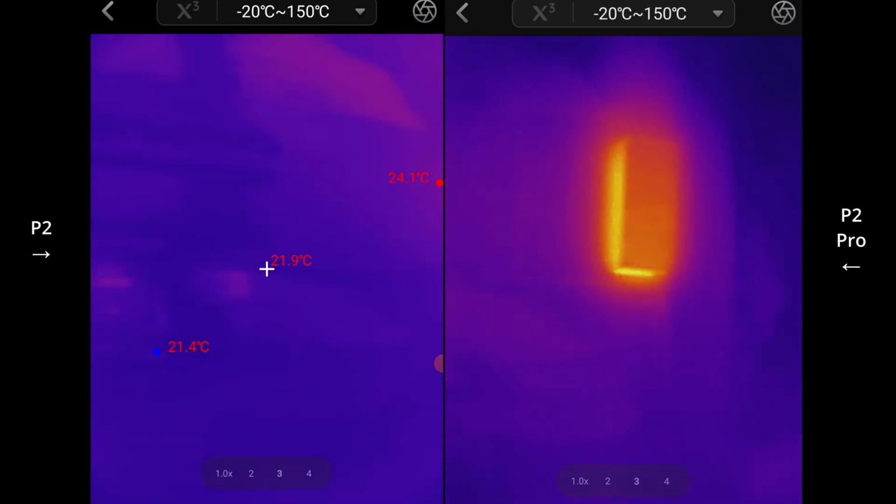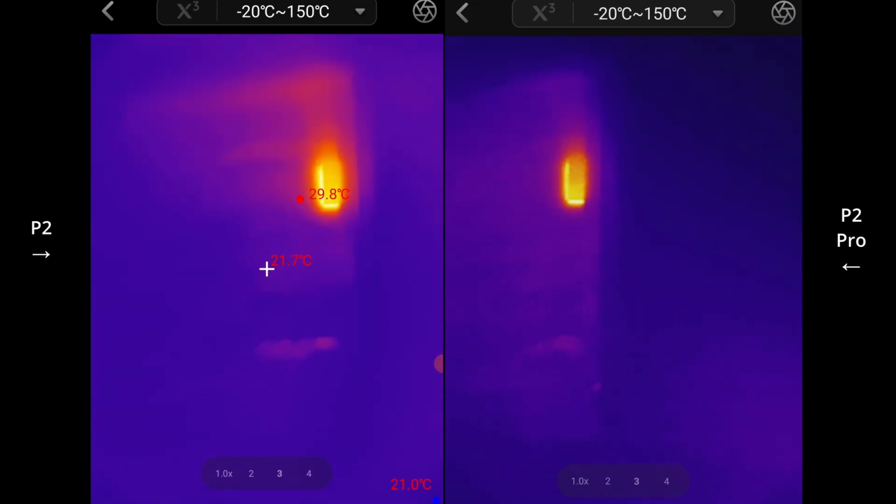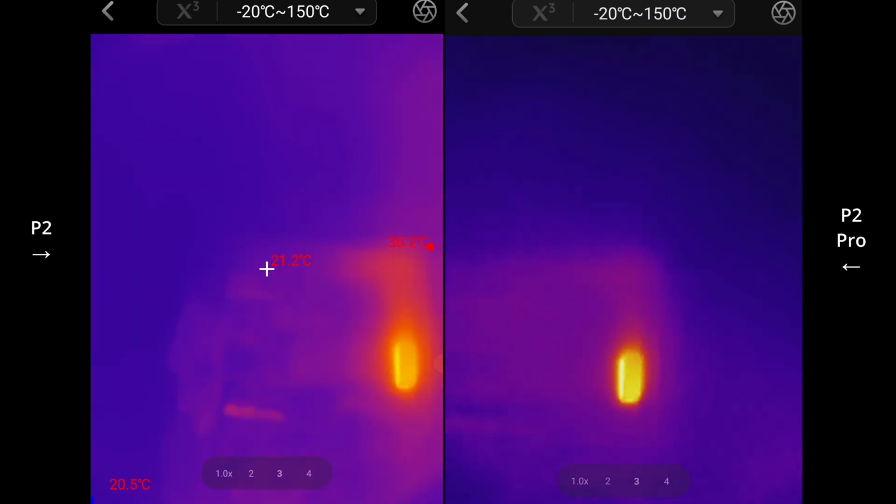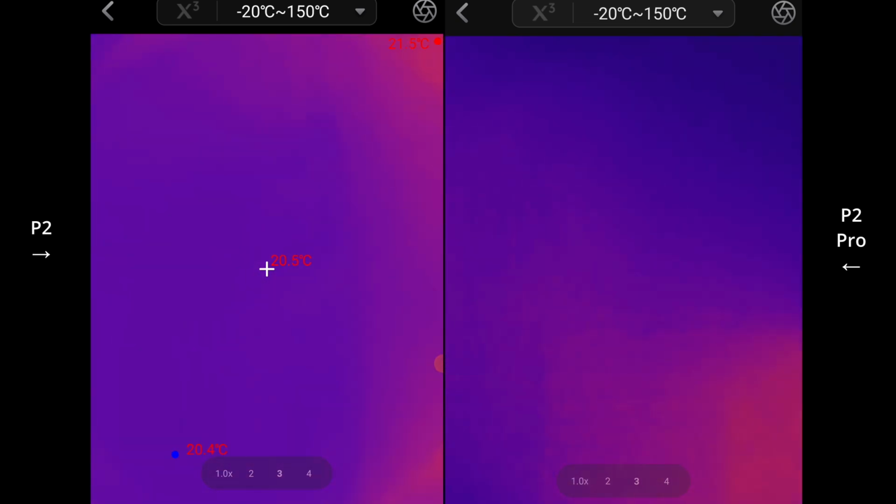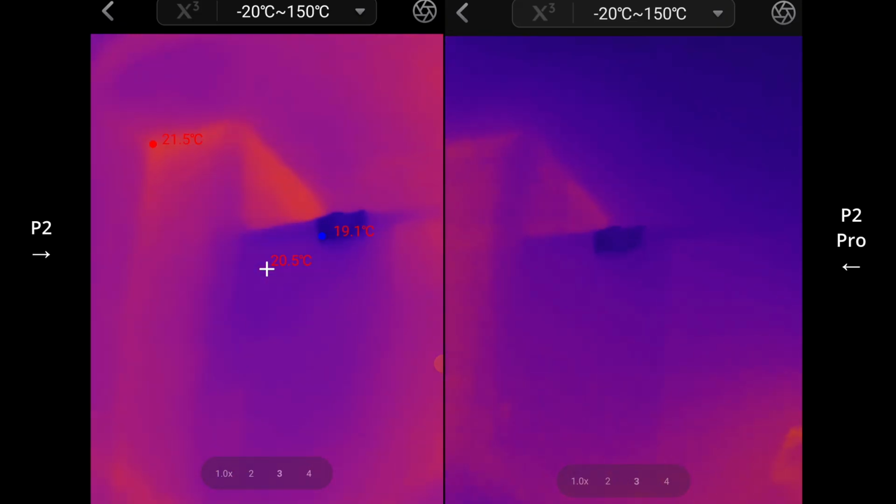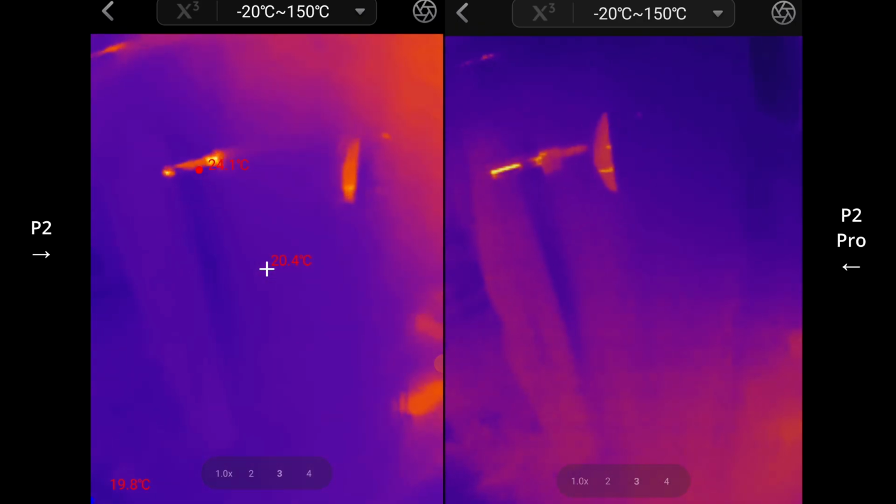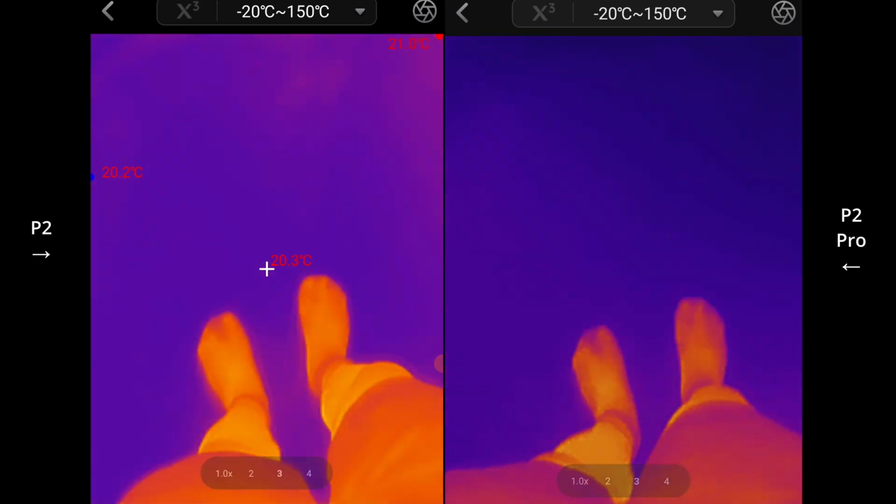So if you're doing home inspections or what have you, I think the P2 Pro might be a bit better, because you're just going to get slightly more clarity. But honestly, differences are so marginal.